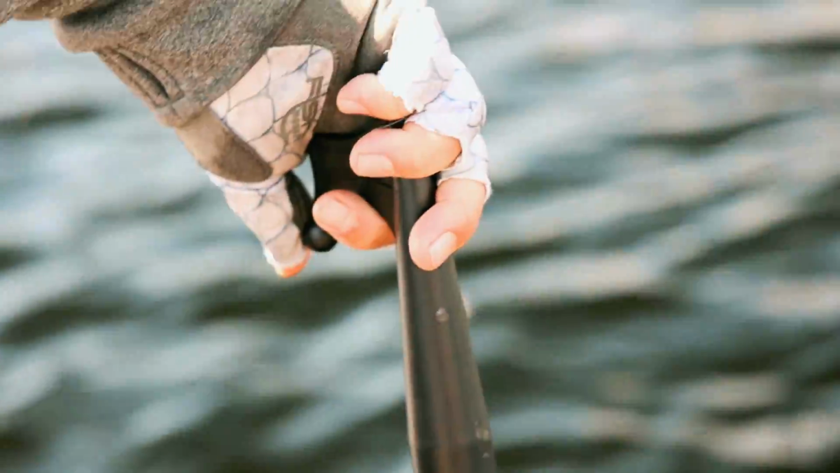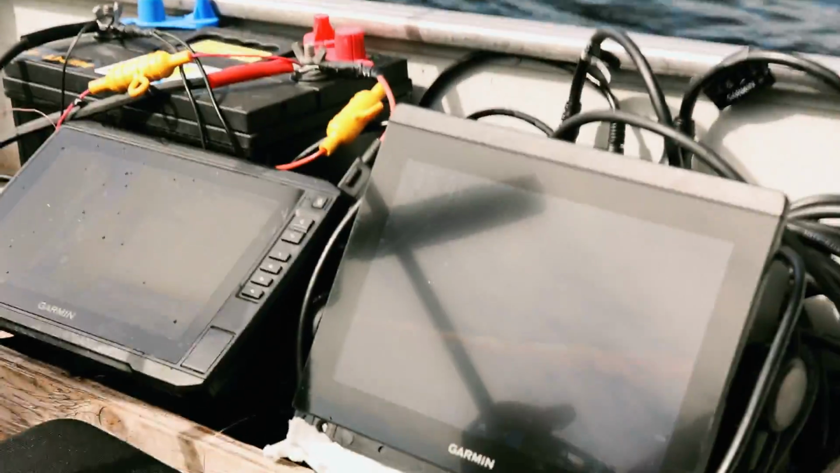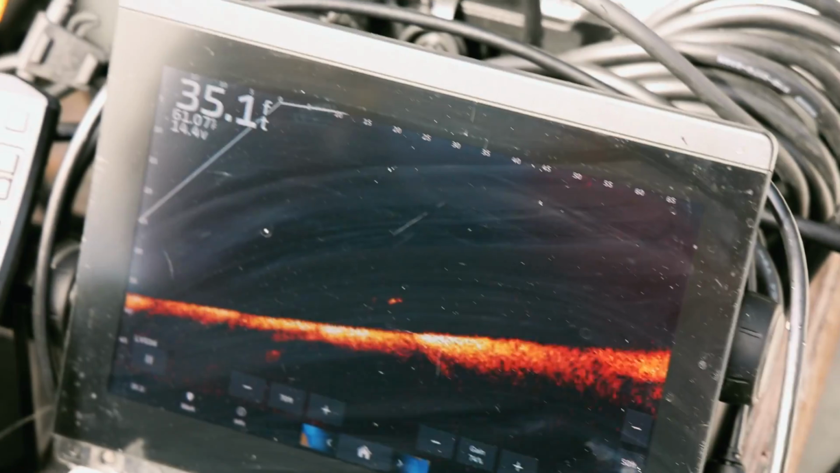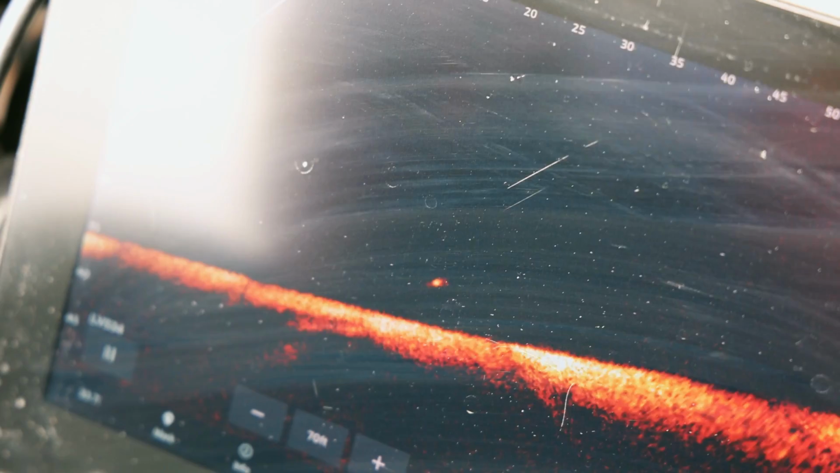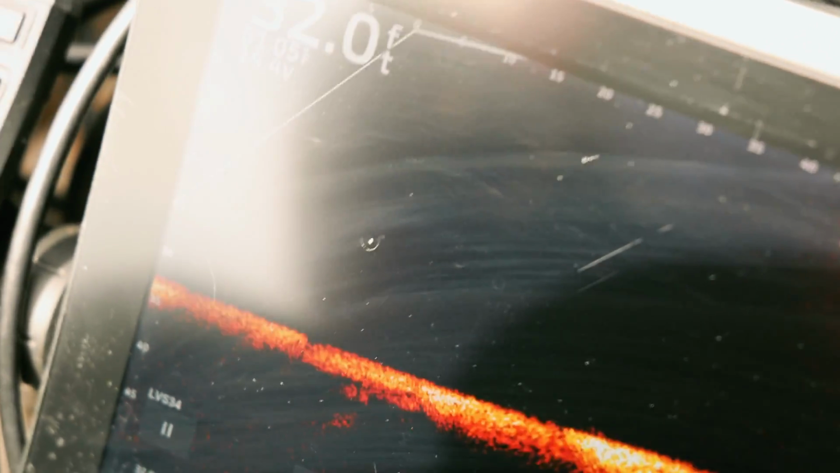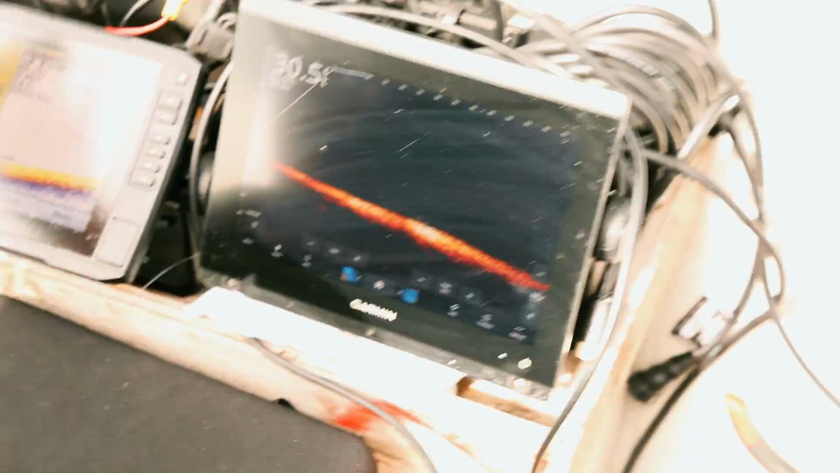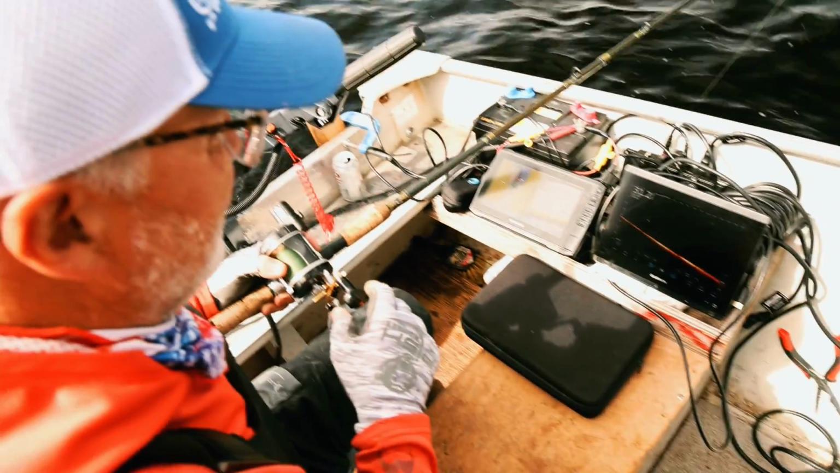There's a fish. There's a fish down low. See him? Oh, come on. Grab it. Grab it. Turn it, Daddy. Turn it. He's gonna eat it. Come on. Here, he's coming up here. He's gonna grab it. I'm gonna drop it again. God, he was chasing it all over the place.